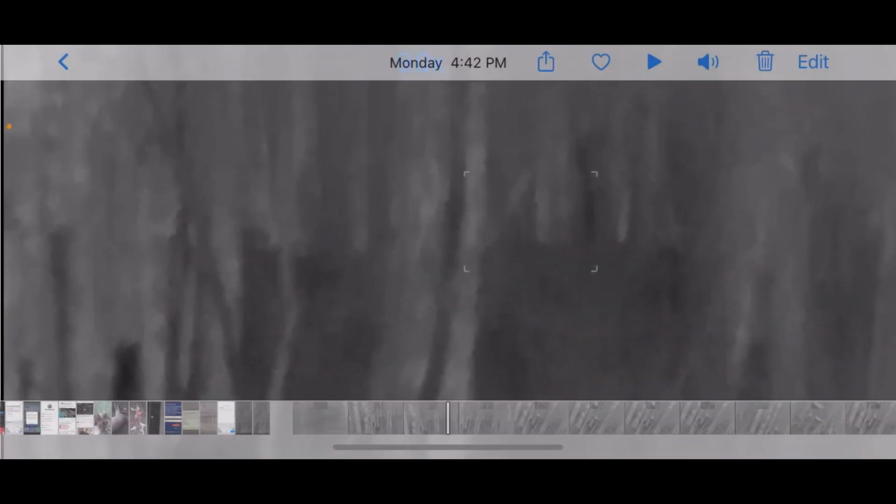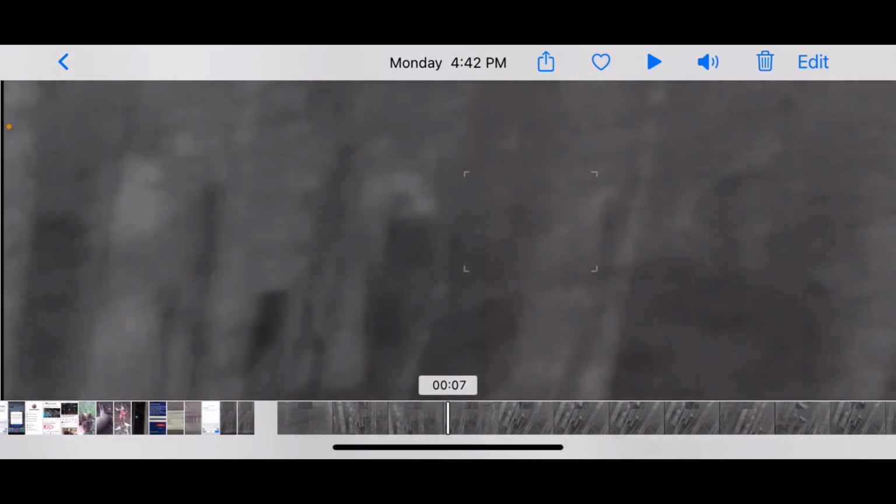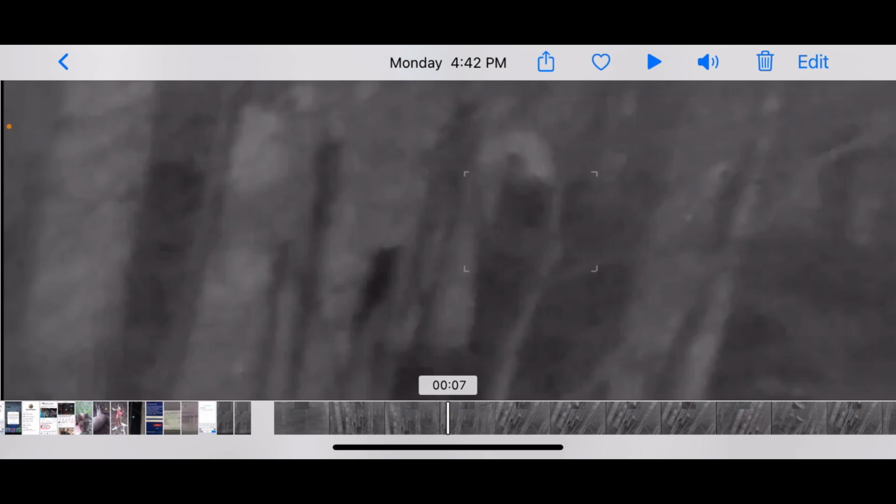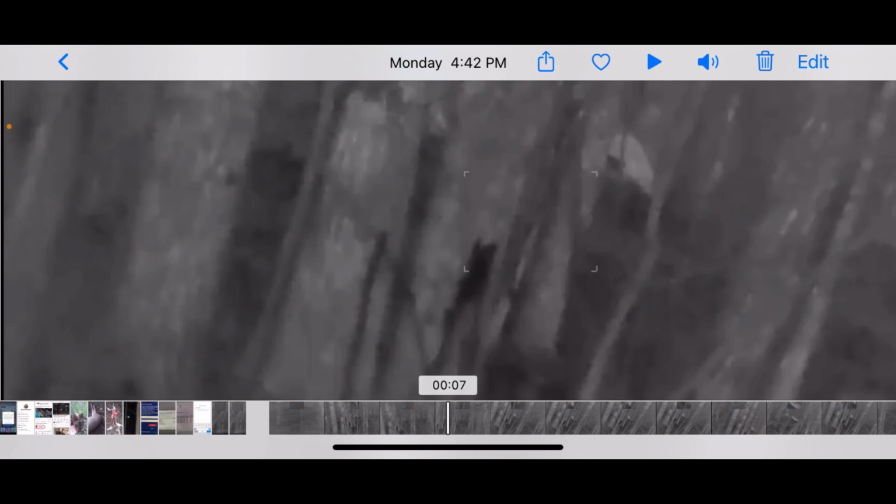Moves around. And it gets right on top of that boulder. You'll be able to see that boulder better during the day. But that is big. It's very big.